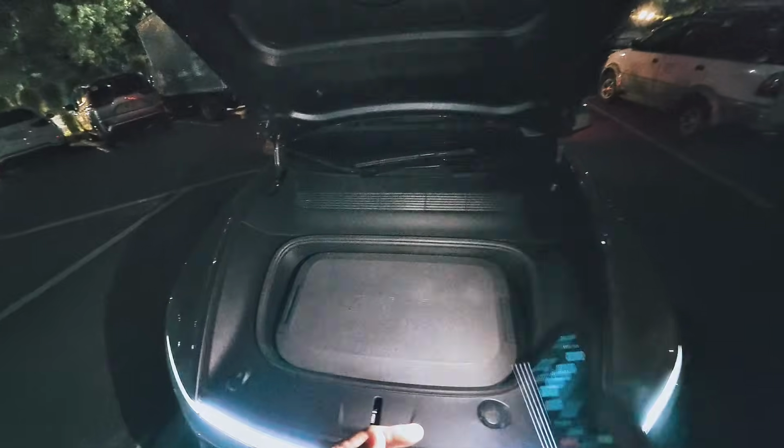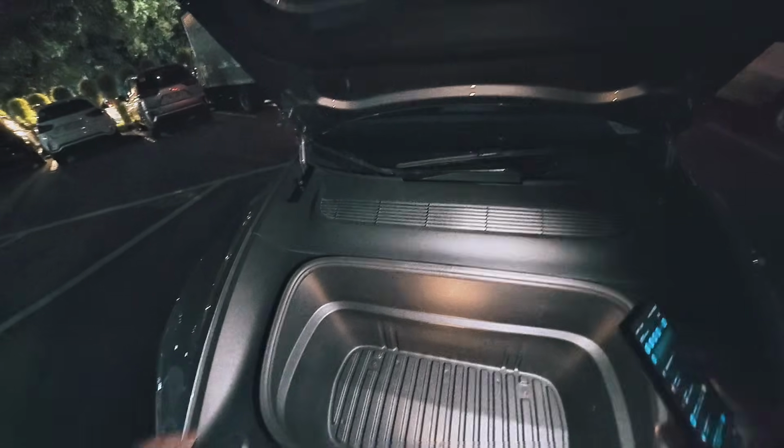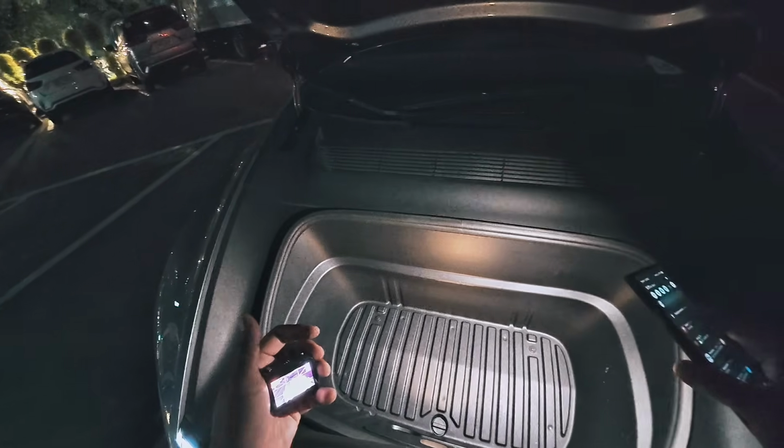There you go. Let me just get my camera on here. This is a cooler. You can actually bring in a cooler and put in all your cold drinks right here. Of course, you can always take that off, and you have access to all this space on the inside. Bring that back in. There you go.